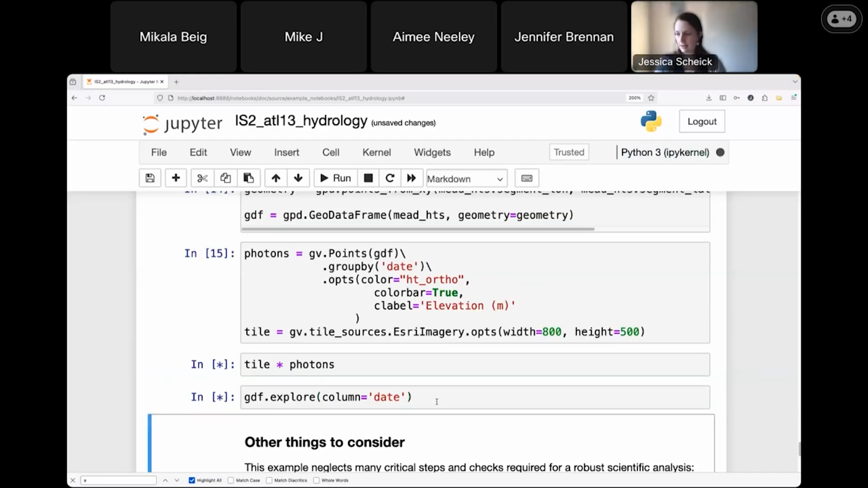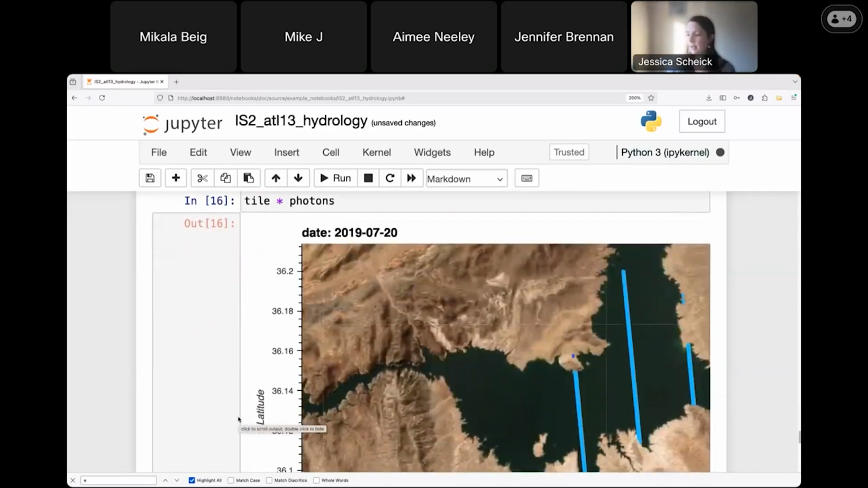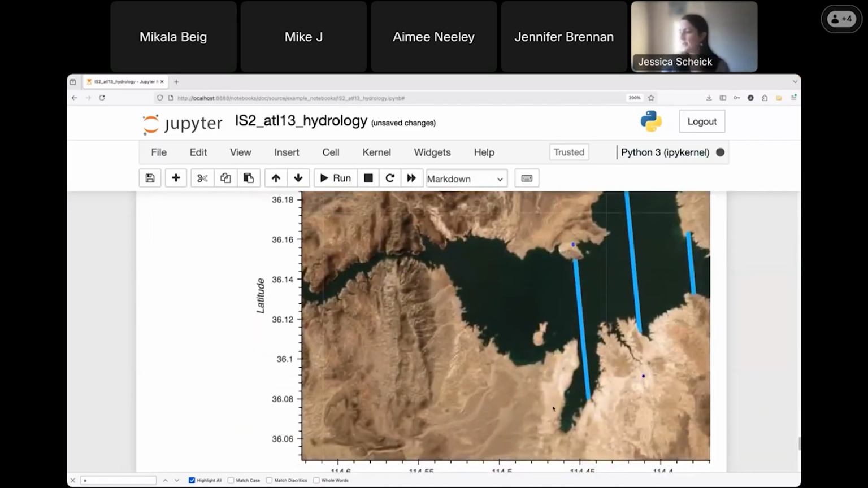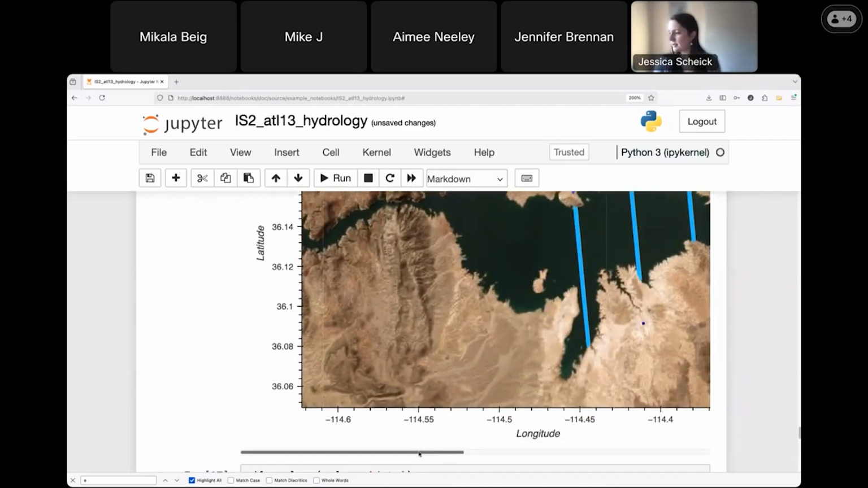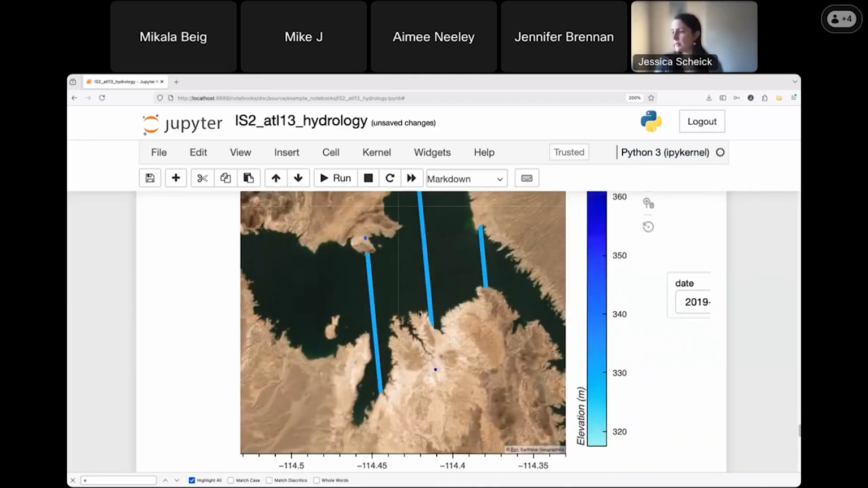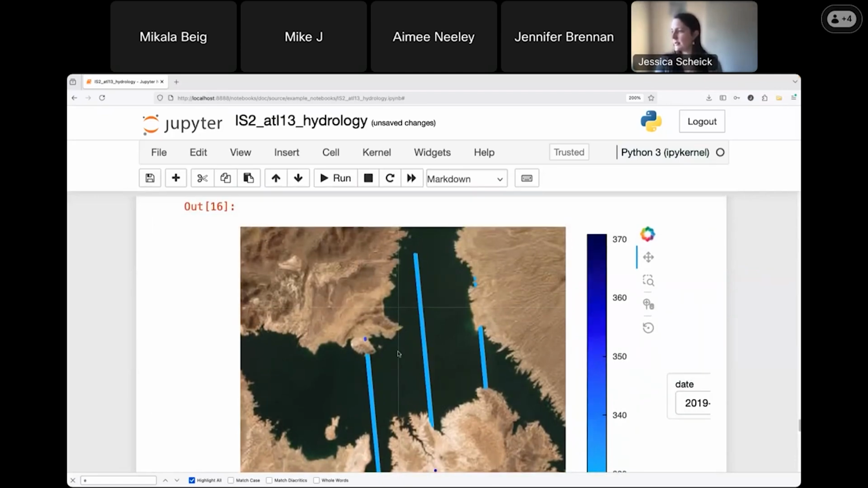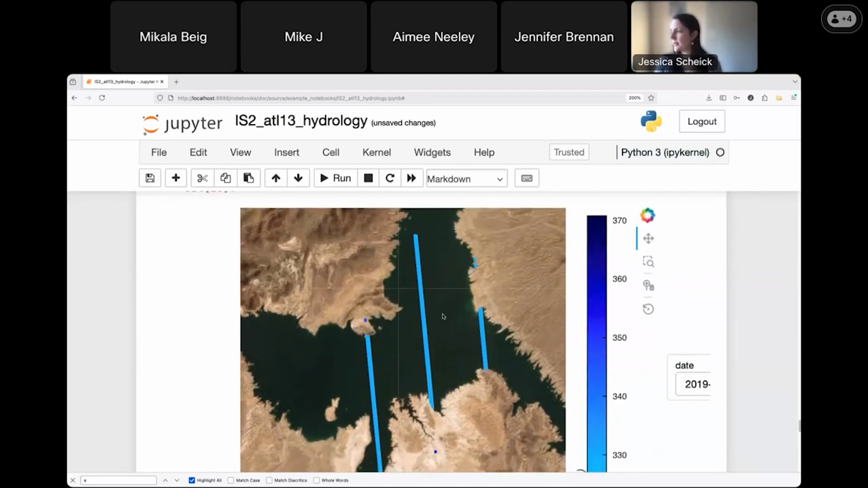And I'll go ahead and start this one as well, which is an alternative way to view the data on a map. So there's two different ways: one using GeoViews, the other using built-in functionality in pandas. This one we have, let's see, there should be a scroll bar so we can see our Lake Mead, and this is an interactive map, so we can zoom in and out of this map.